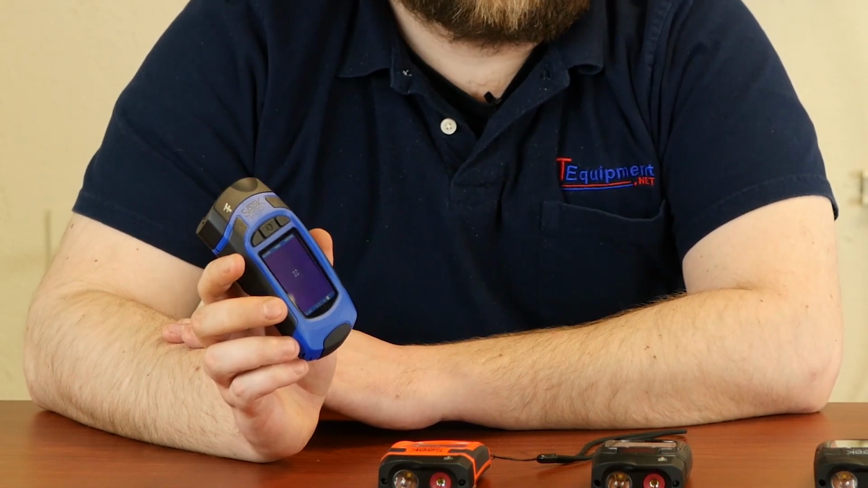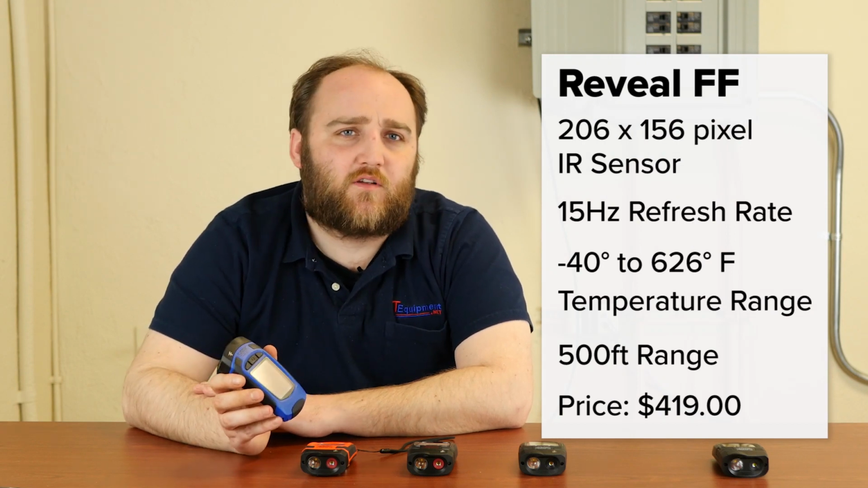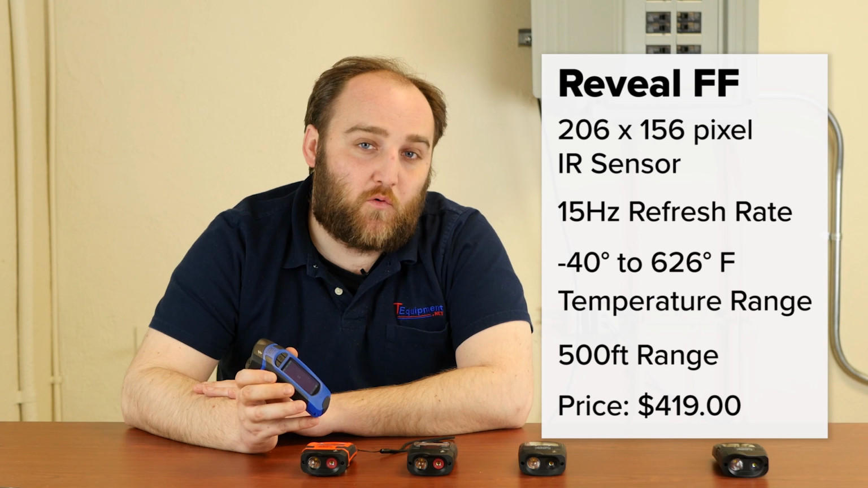It's not an XR variant, which means it has a standard focal length and is good for short to medium thermal inspections. This is better around the house, whereas the XR model is really designed for use outdoors, whether you're looking for wildlife or using it in a law enforcement or search and rescue capacity. Those are the people who want the XR. But this is a fast frame version.